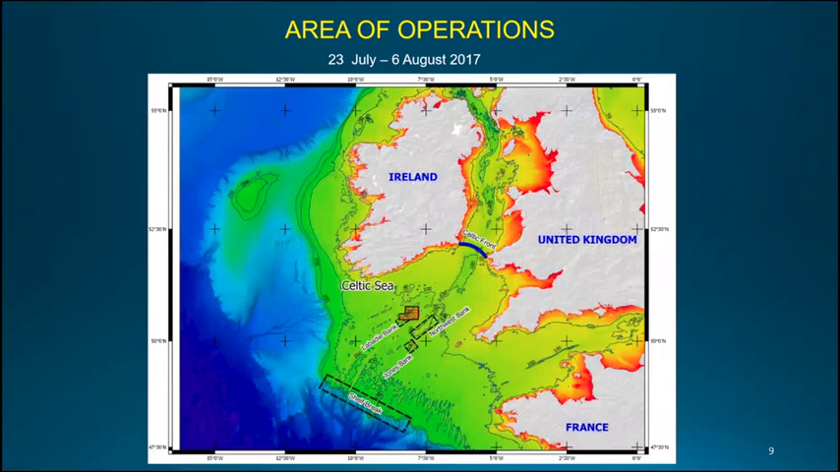This is the area of operations. This is the Celtic Sea, an area bounded by the south of Ireland, the United Kingdom, and France. It lies on the continental shelf with an average depth of 100 meters. We can see some shallow banks in the central area. Last year's campaign was conducted just here. And then to the west and southwest, we see the shelf break that separates the continental shelf, 200 meters deep, from the deep ocean, more than 2,000 meters deep.